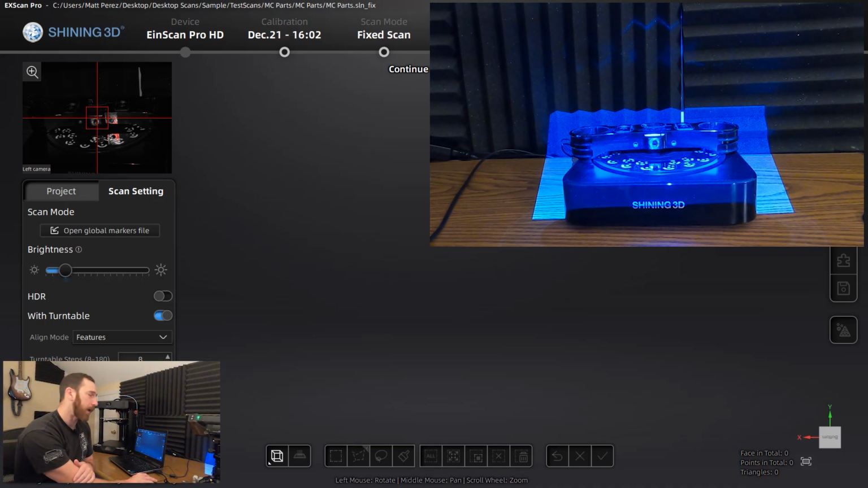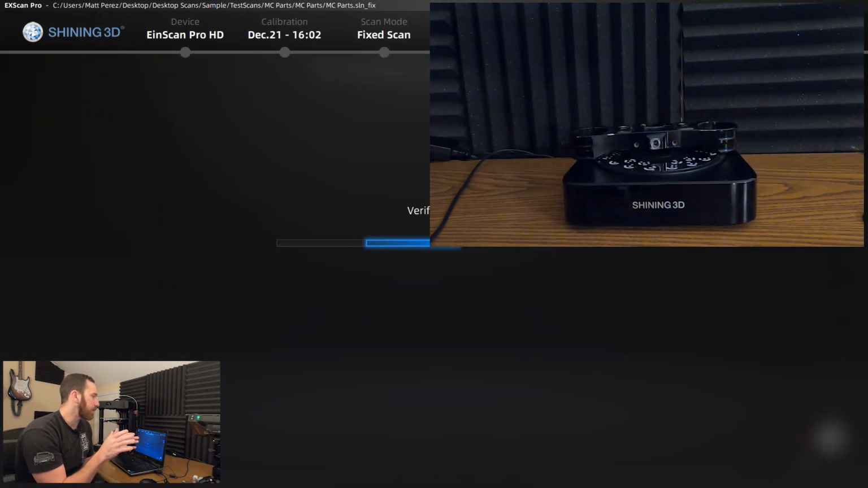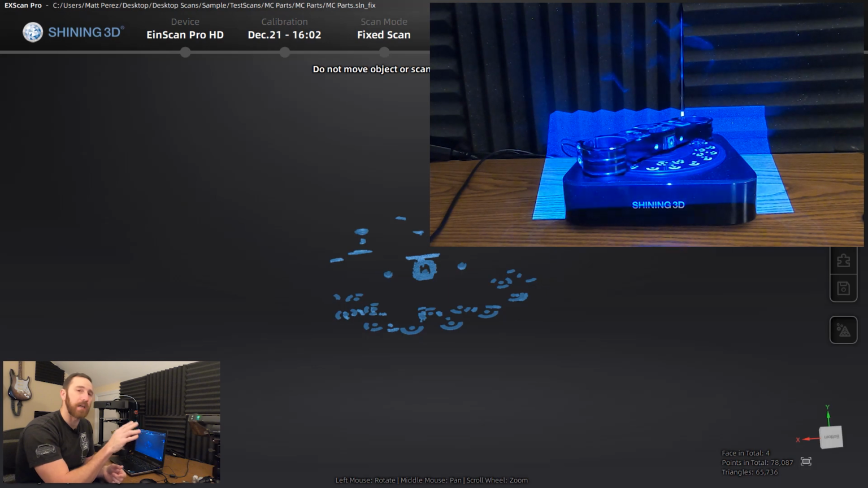So with those set, let's go ahead and start the scan. It's going to do a verification small move, and then it's going to start collecting data for each of those 8 positions. Now this process, depending on how many steps you have, can take a little bit of time. It's a good time for us to talk about the accuracy and the resolution.